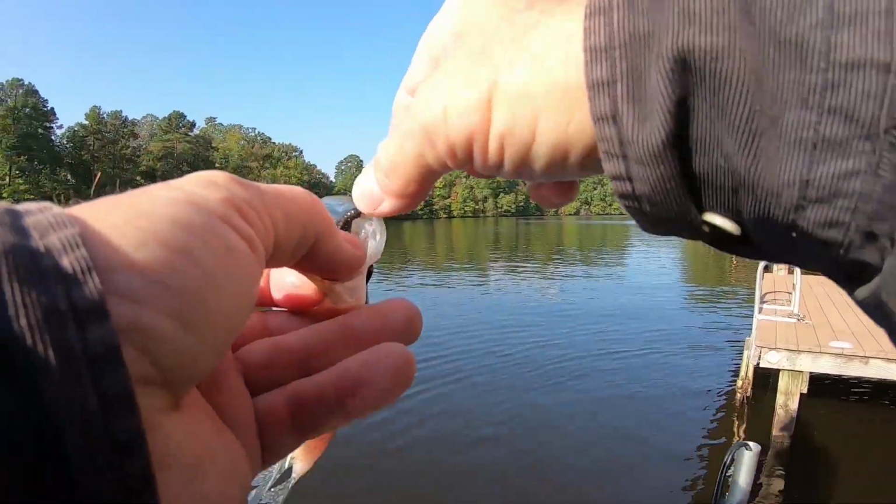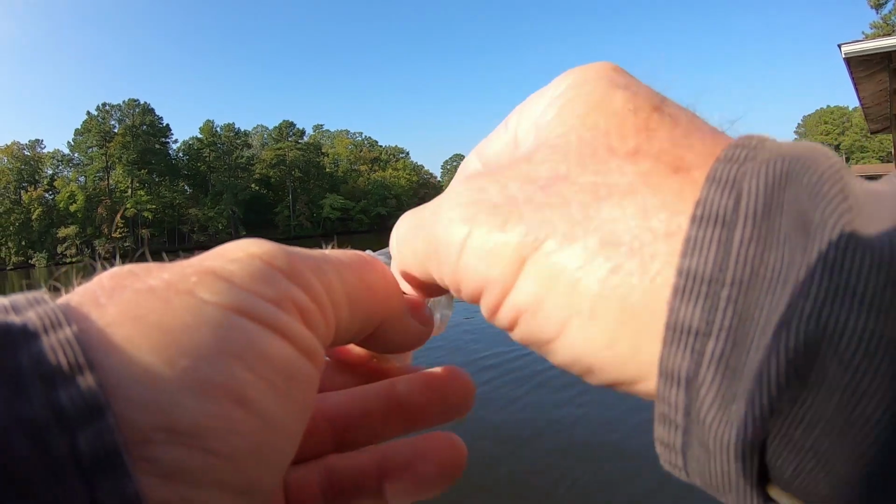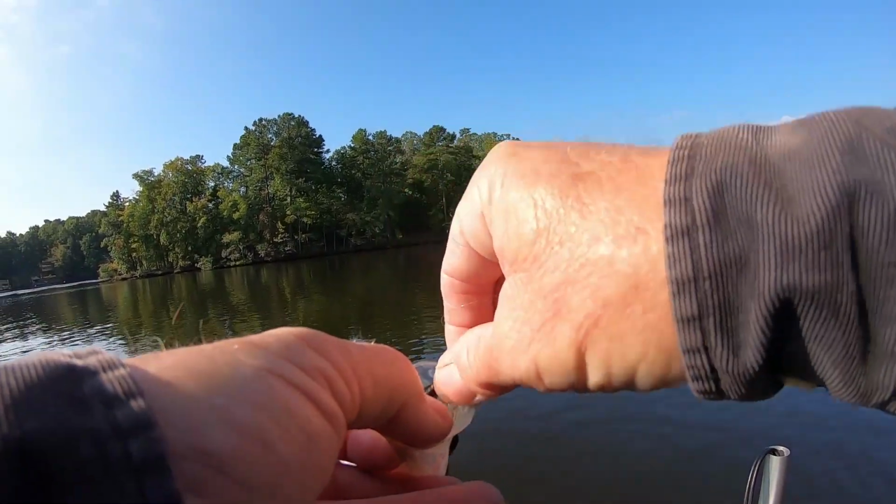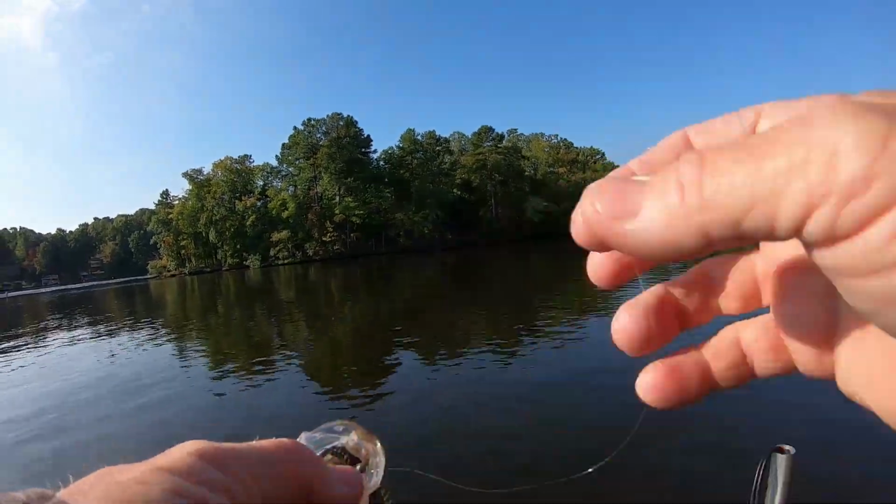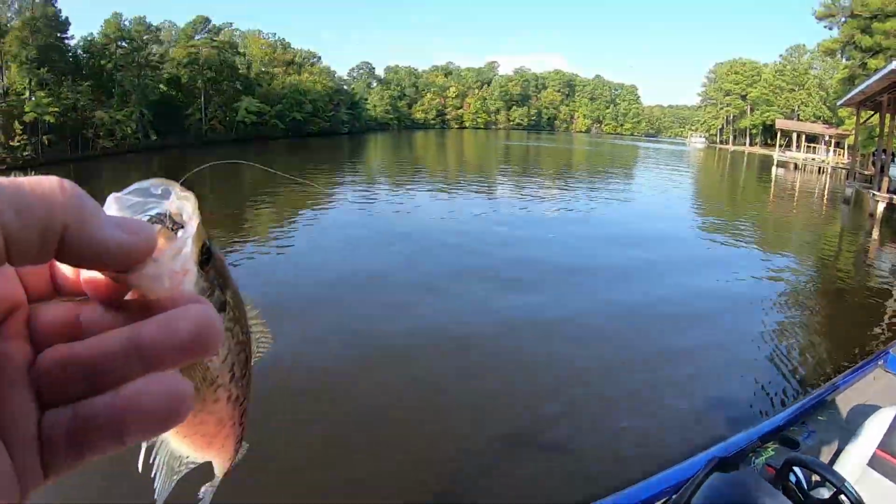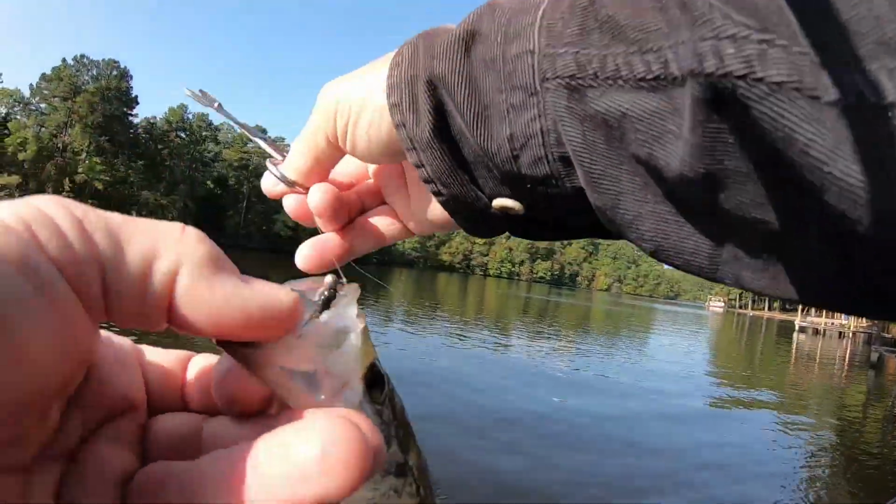I don't want to catch them all at the same place. Y'all don't know how that is. All right, we got to travel around here a little bit. Go for a boat ride. I ain't going to go far. I'm going to go down the lake just a little ways, okay? Right now, I'm still close to my house, guys. Gotta get away from home here.